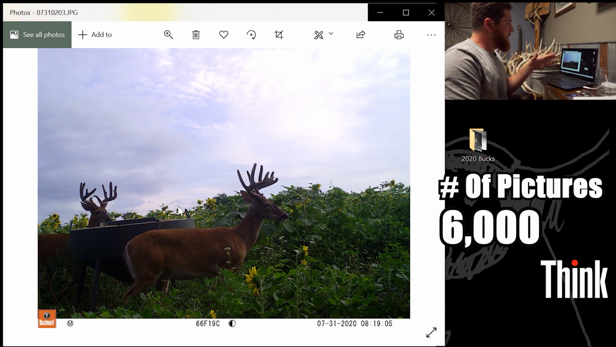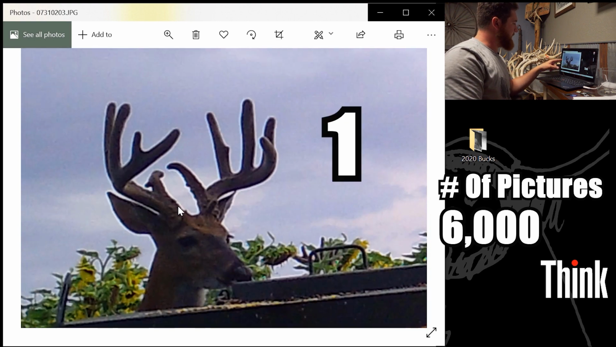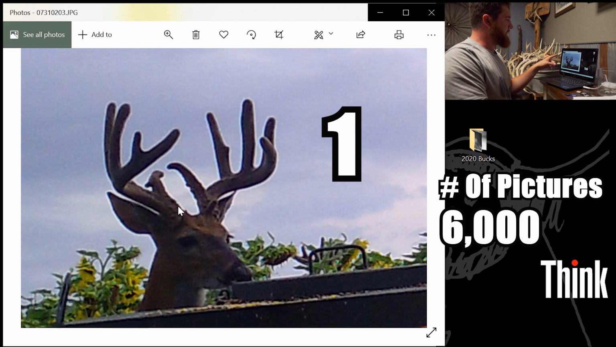Probably not for every deer, I don't know. But for like this would be a good example. We'll name him... We'll have number 1 on him. Put the picture up and make a little 1. I'm gonna do that with all the deer. On the deer I want named, I'm gonna put a picture and a number by them.